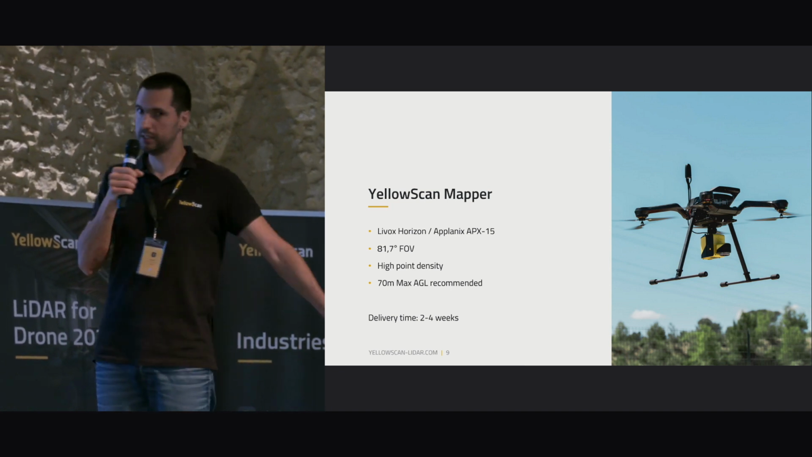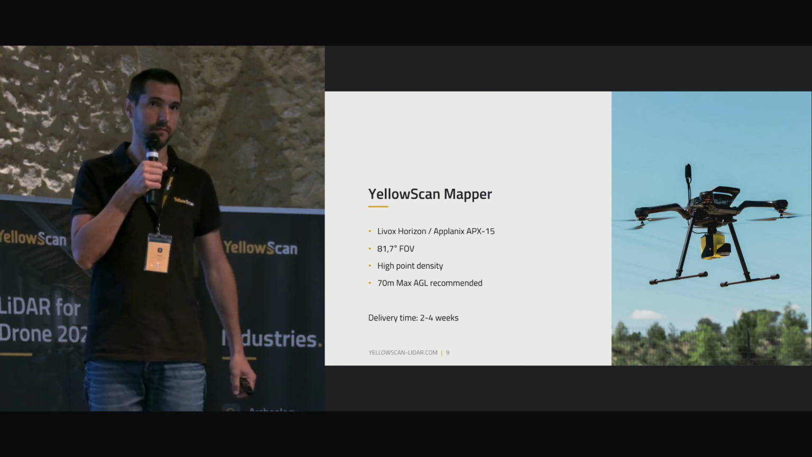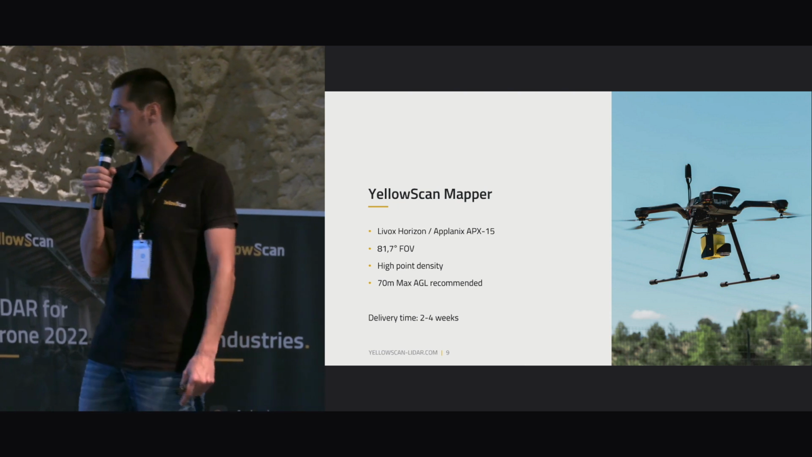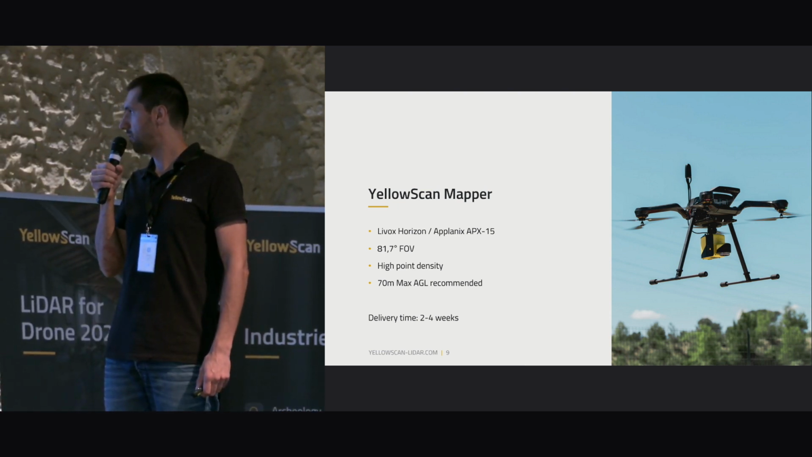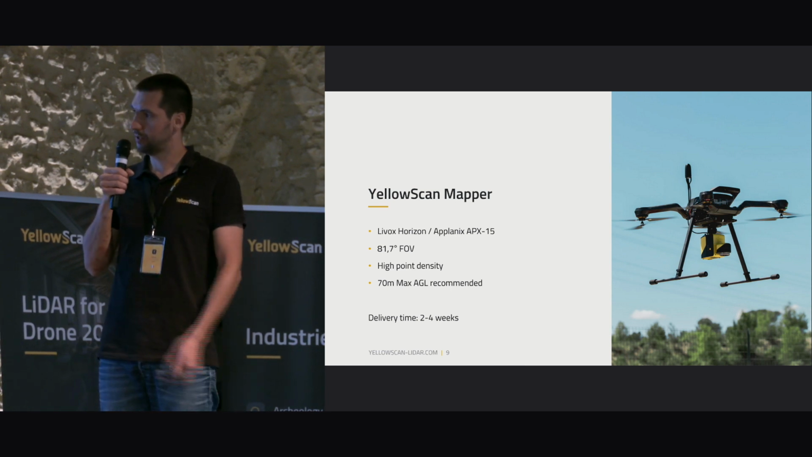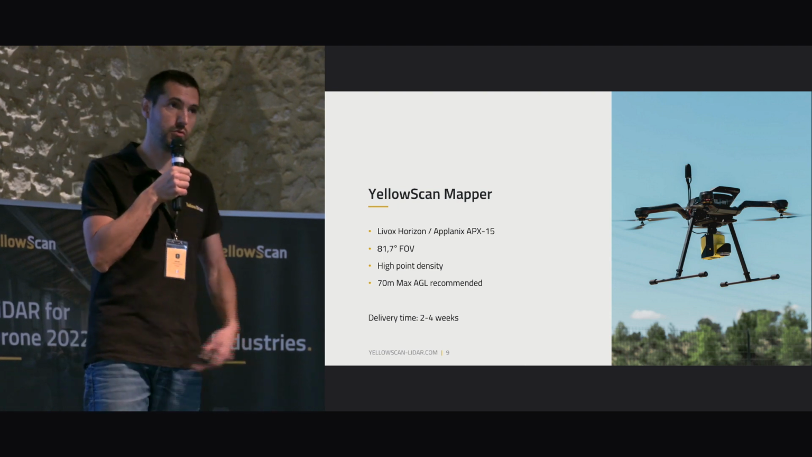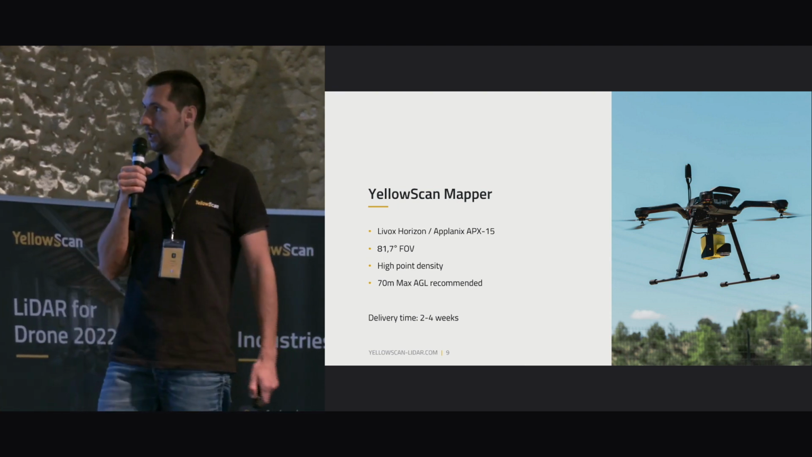Okay, you have the ability as well to put it at 90 degrees, so it's tilted. It's good for mapping verticals, like buildings or cliffs, whatever, which is vertical. And it provides up to 2 echoes. So delivery time is around 2 to 4 weeks, depending on the setup. So 2 weeks without the RGB camera module and 4 weeks with the RGB camera module.